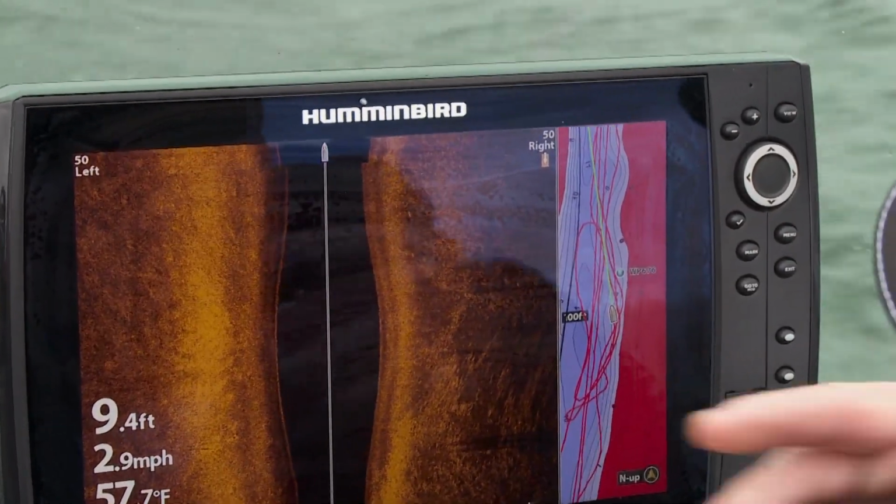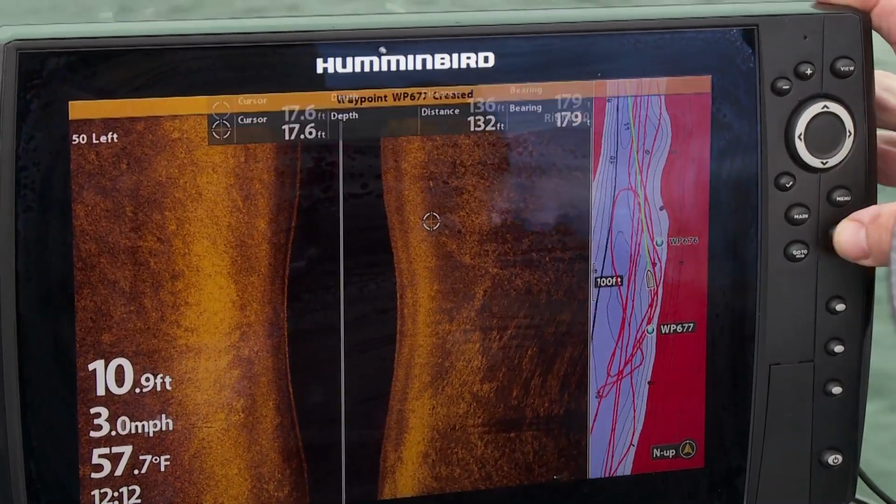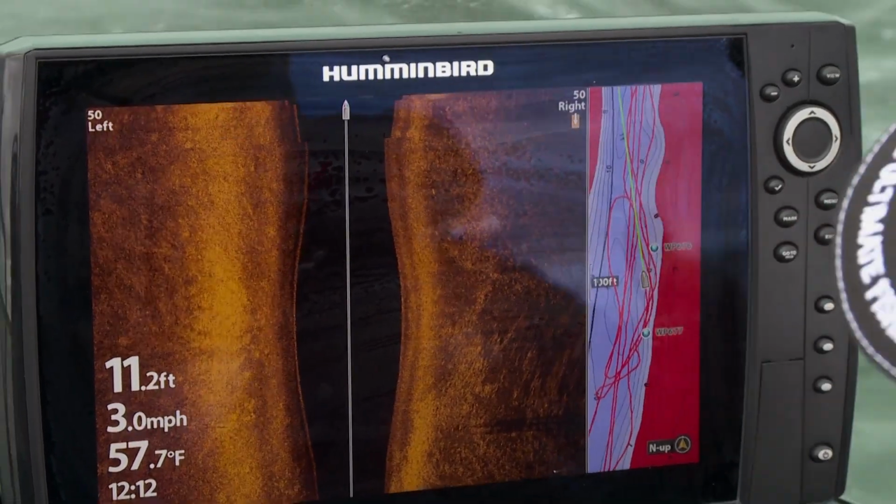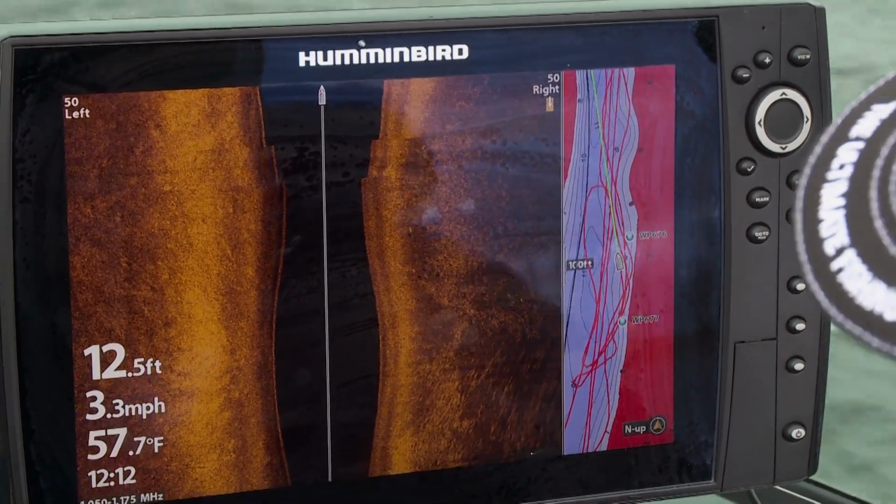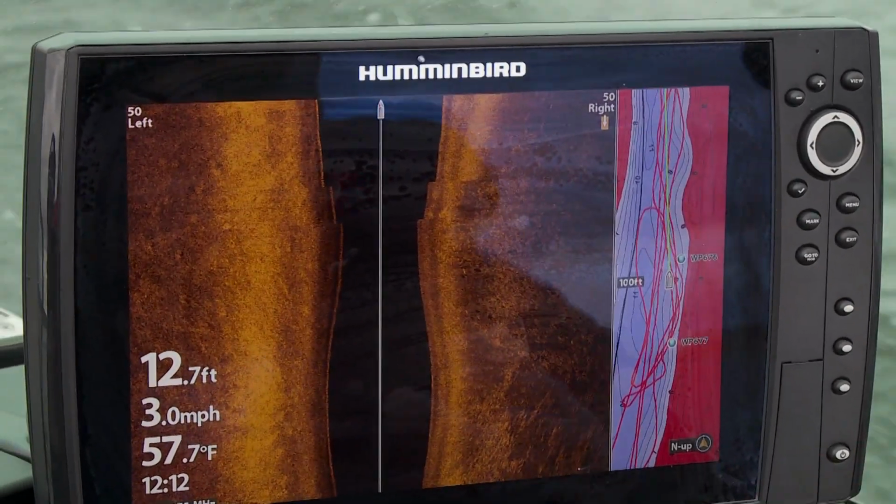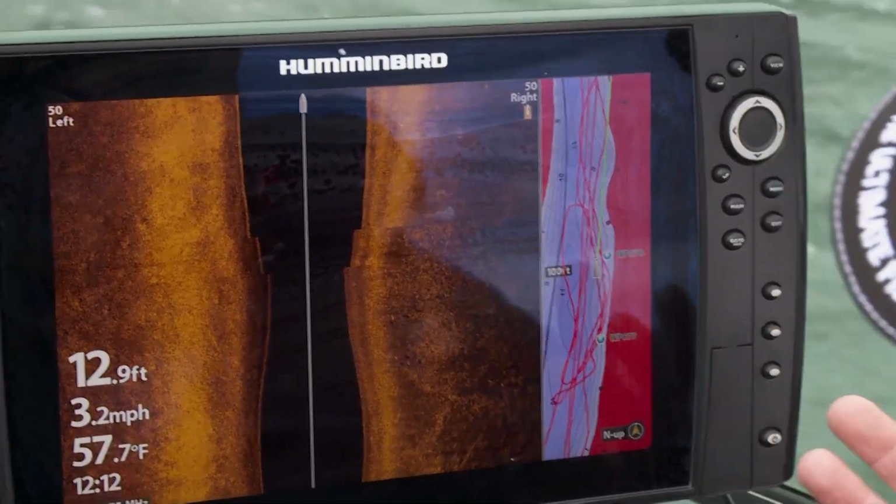So now I know that, okay, those fish are there. I'm gonna put a button on them. I'm gonna mark it. You see that showed up right there? And now I can come back to those fish. We can pitch bobbers on them and hopefully catch them. But that's what you're looking for when you're seeking out panfish during the early season and late season. Actually, pretty much all season.